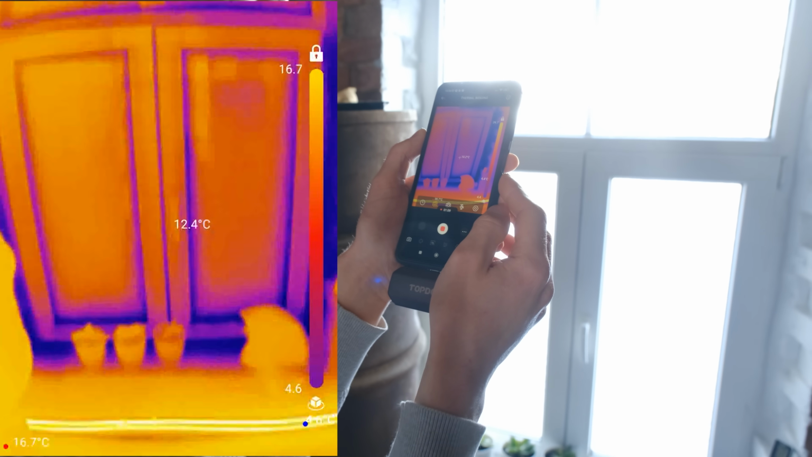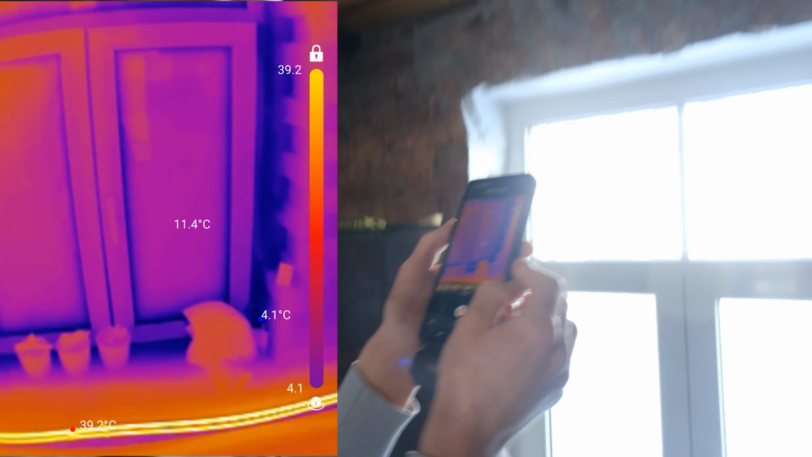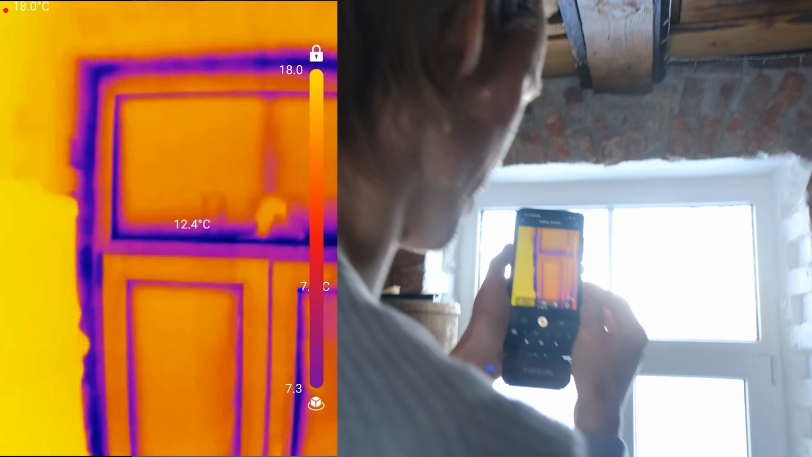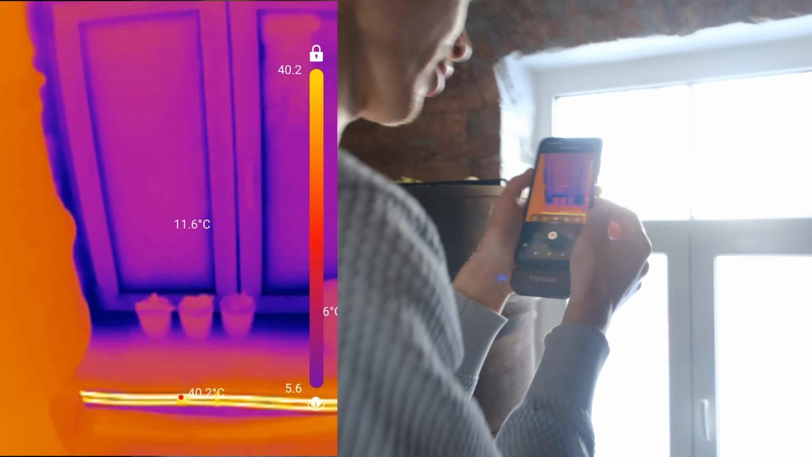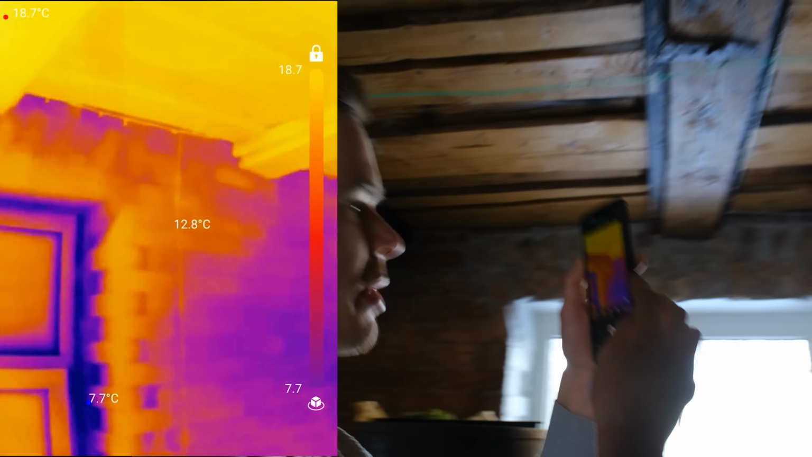We can see the big loss of heat is the windows. Around the windows especially, 4 degrees there. So you can tell that it is the big contributor to heat loss. We could put a curtain in front, that would solve it a bit. So that's what we might do. Up there, not so bad.